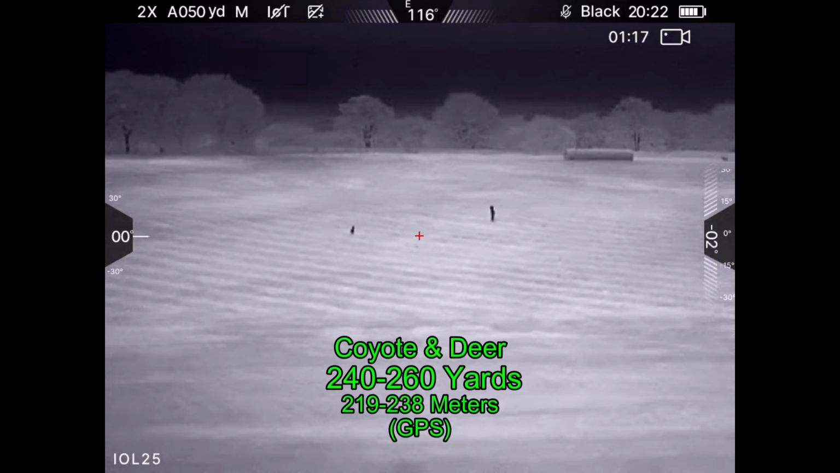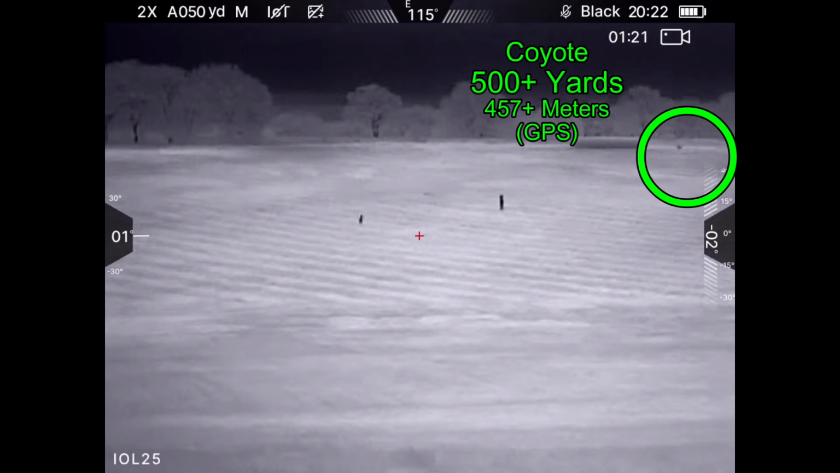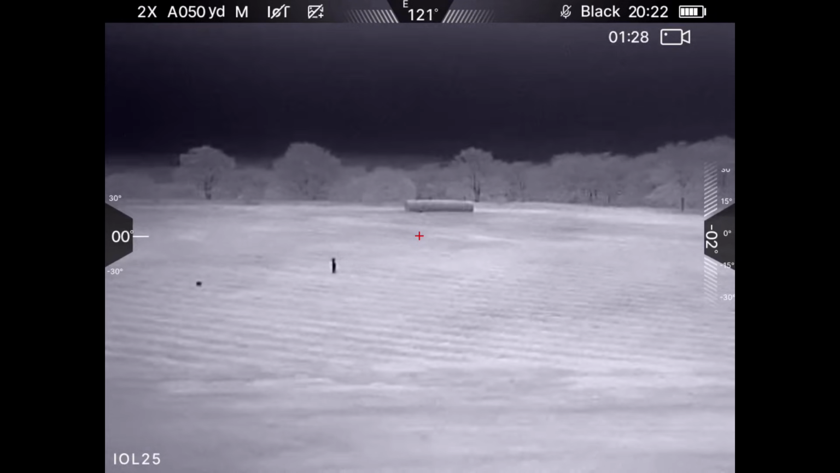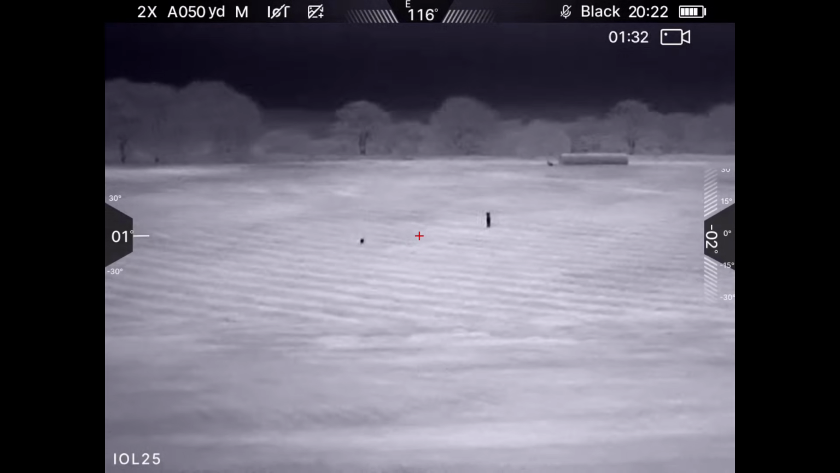Anyway, we've got a deer and kite out there about 240 to 260 yards. This is a well-groomed field, and then we have a coyote coming in the distance at about 500 plus yards. And from this point, I was liking the image of this little 384 resolution thermal weapon sight.